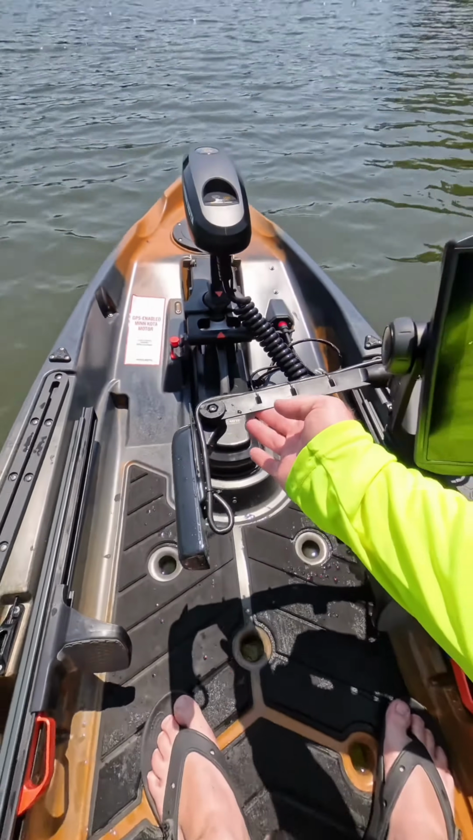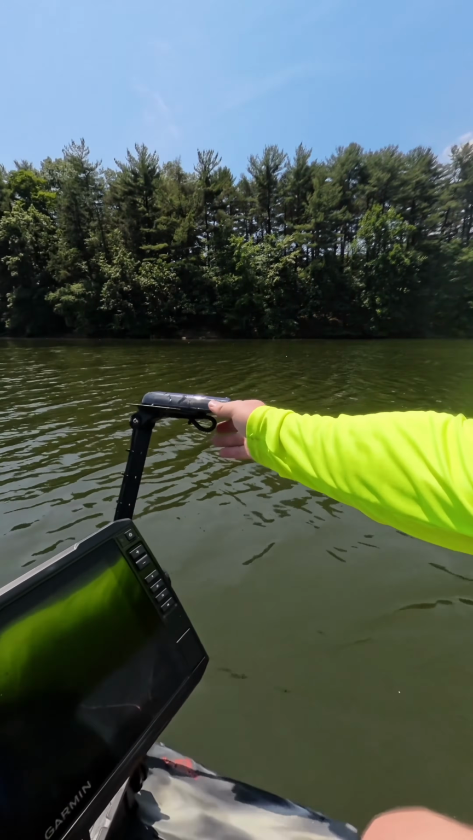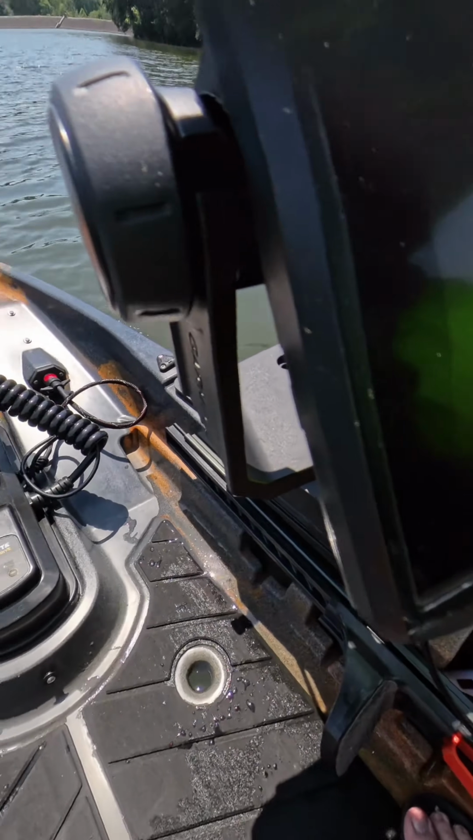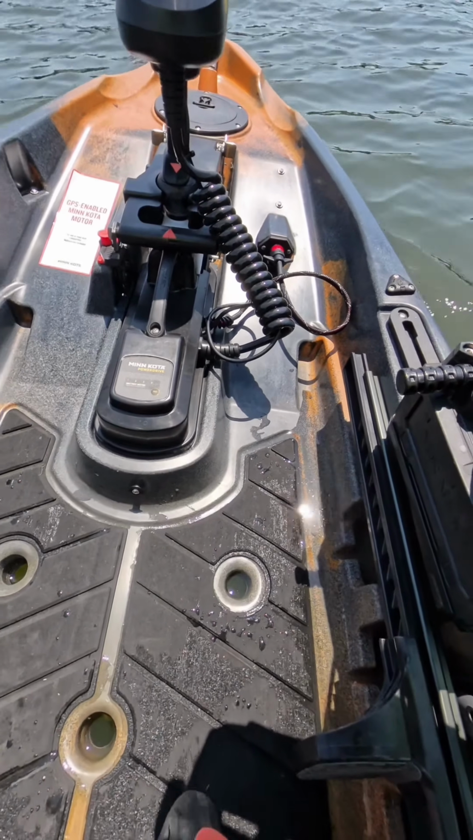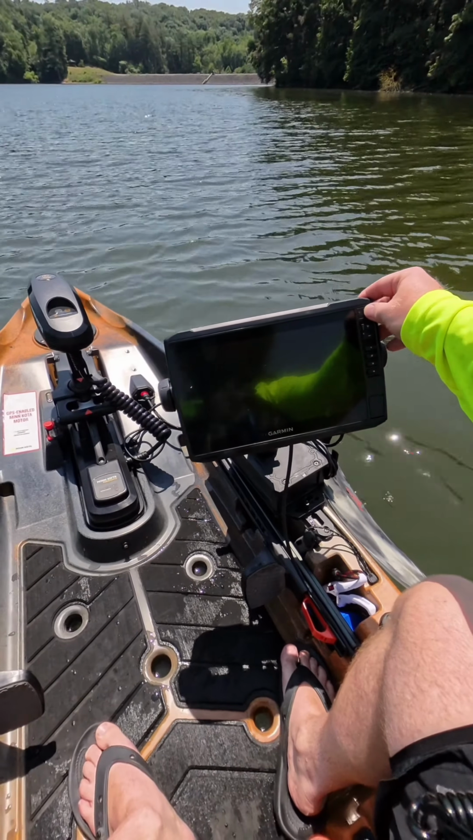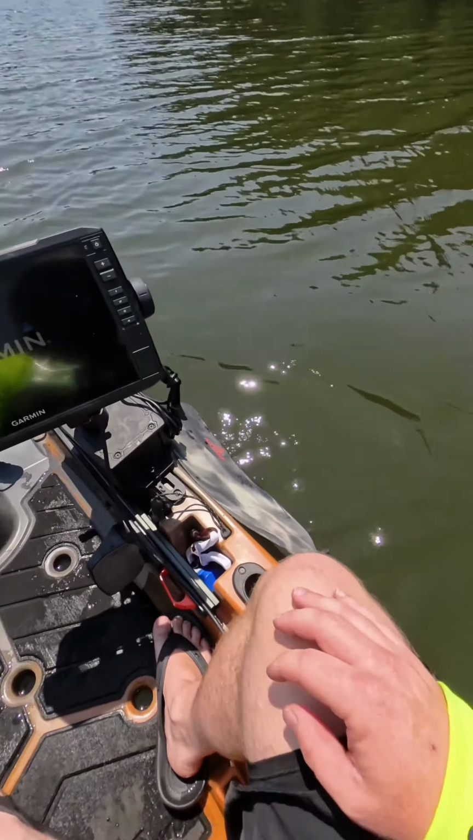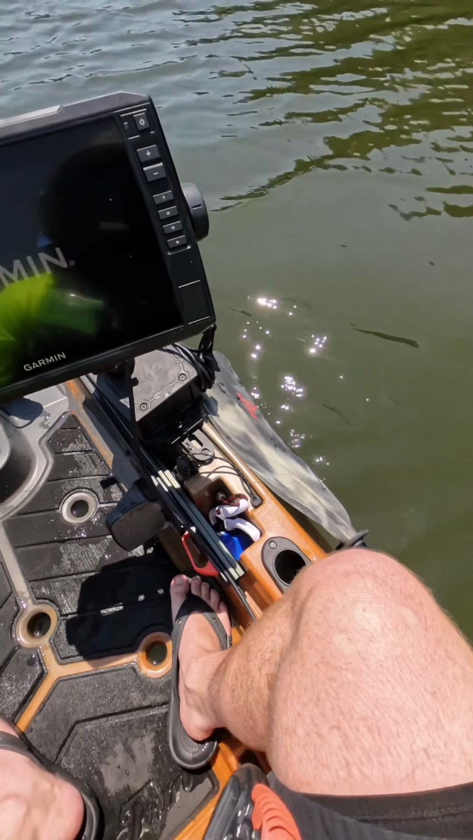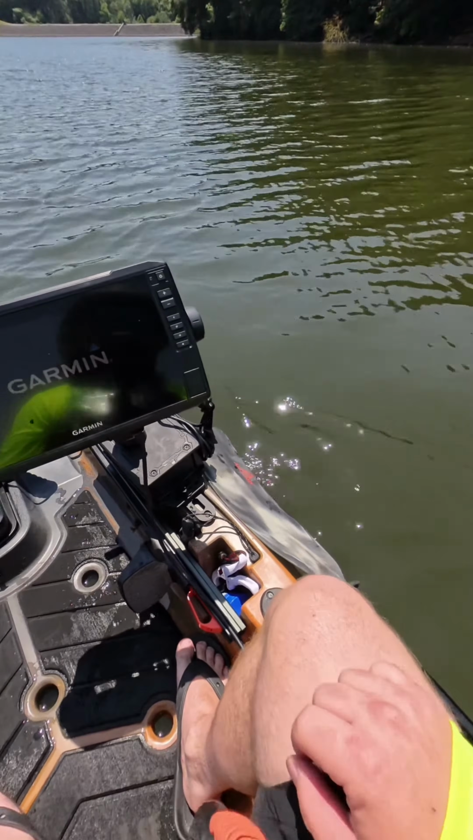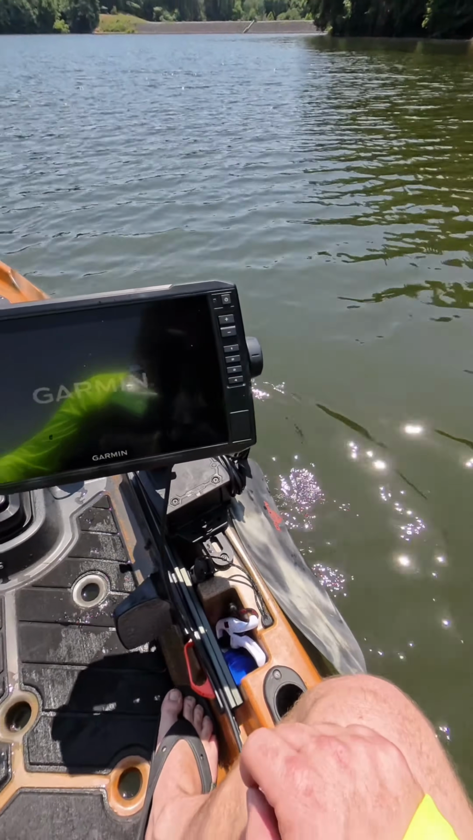The reason why I did this was because I was getting a bunch of interference from the motor, so I'm going to see if this helps. So I got the transducer in the water really close to the paddle, so the paddle should help support it from getting pushed back. It's mounted pretty vertical.